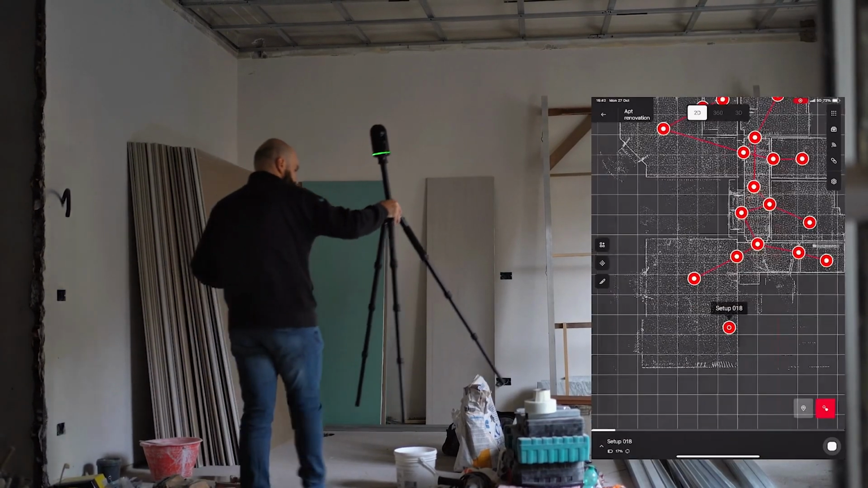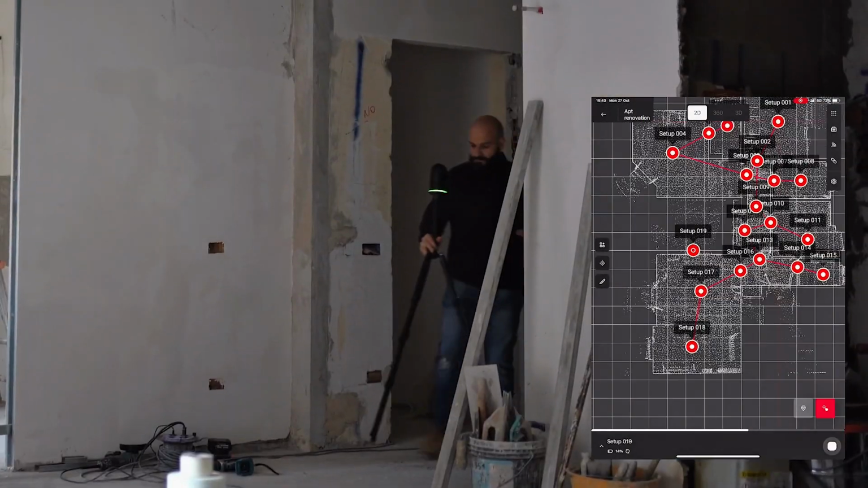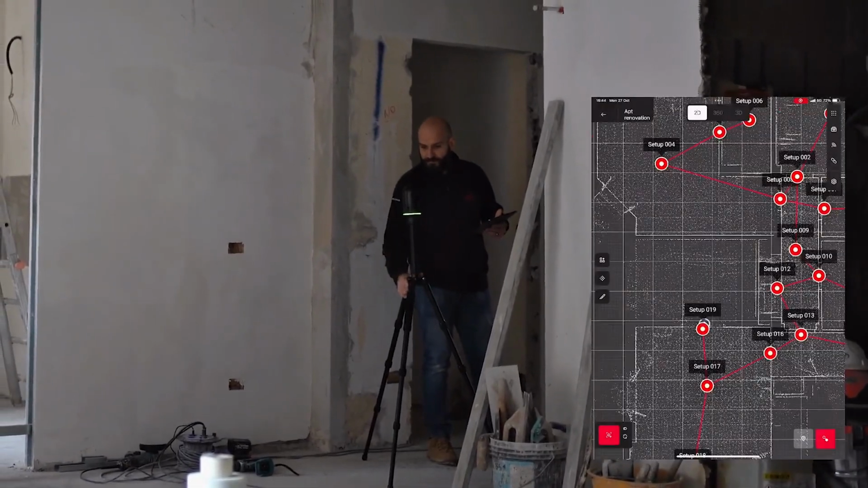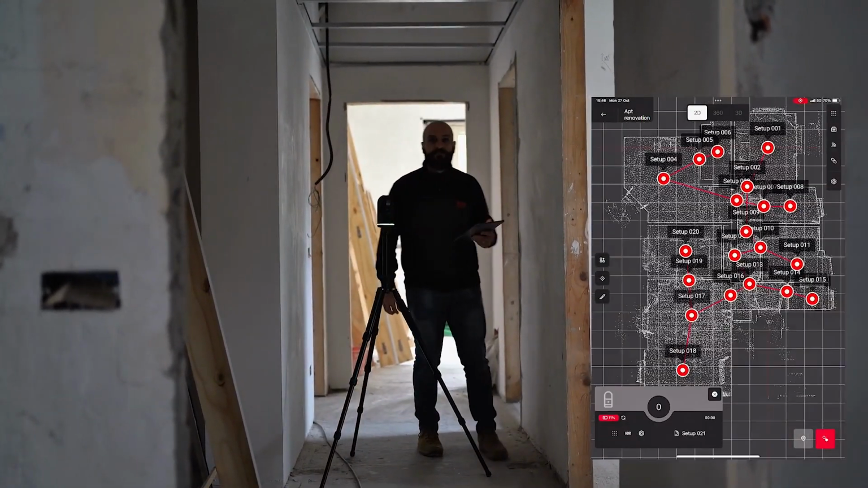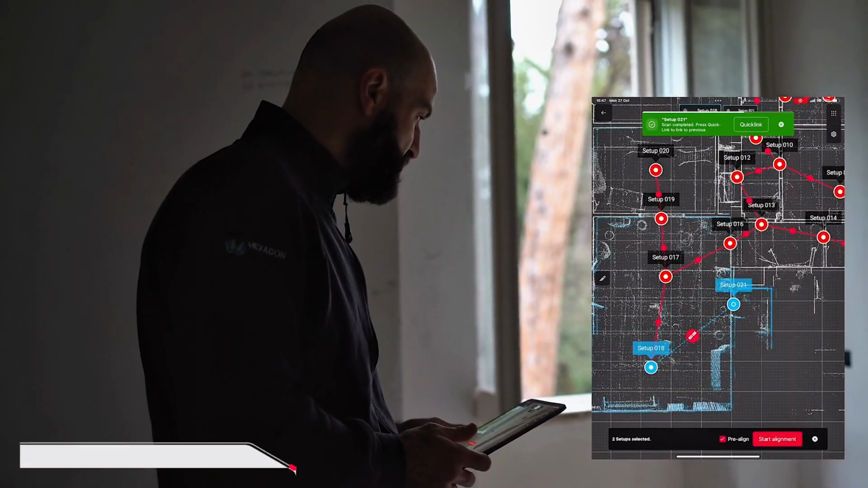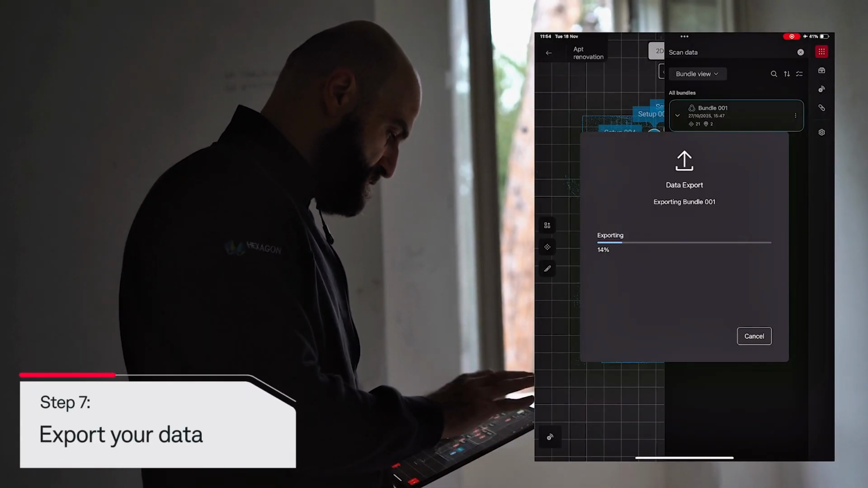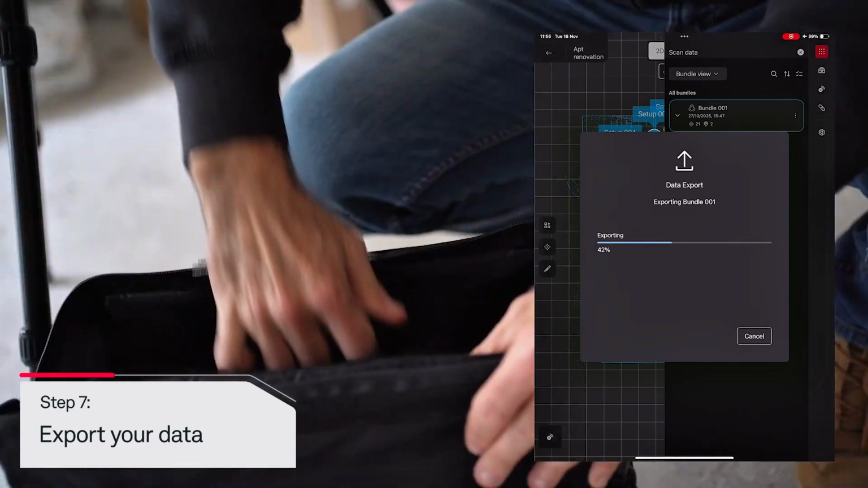Continue scanning by moving to a different room or different positions inside the same room to collect all the details. Keep linking each new scan with the previous one. At the end, you will have just one bundle where all your setups are linked and aligned together. Once complete, export your scan bundle in E57 to continue working in CAD, BIM, or other visualization software.